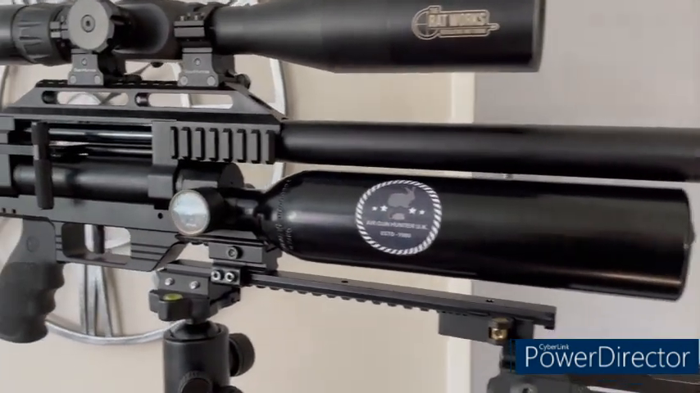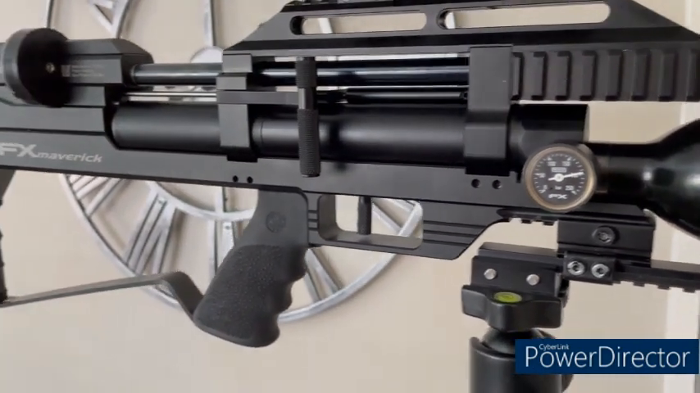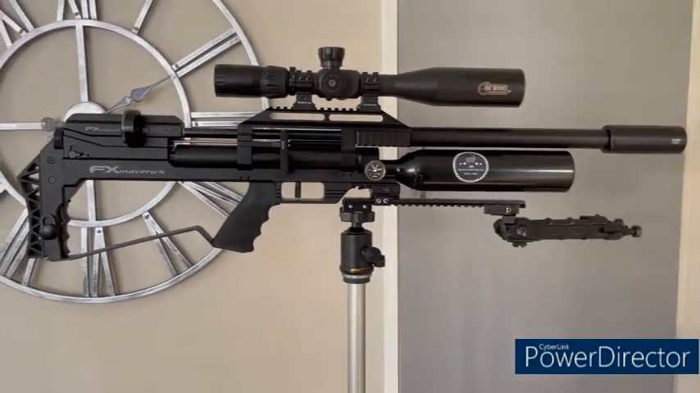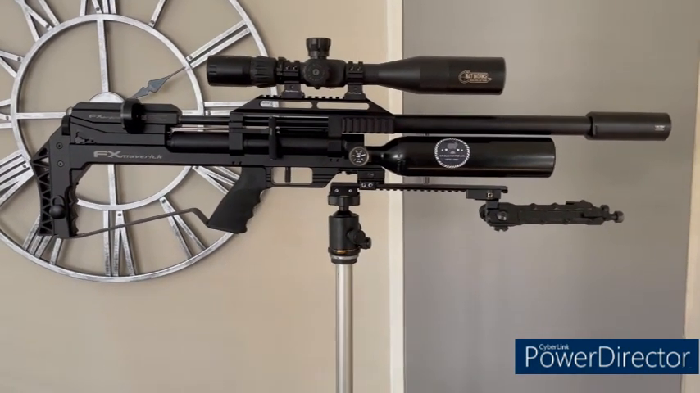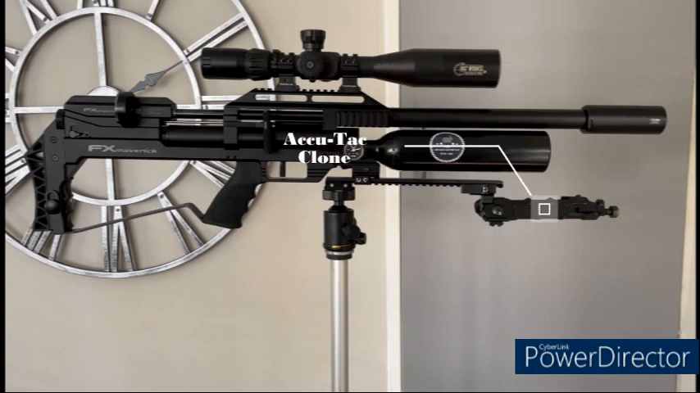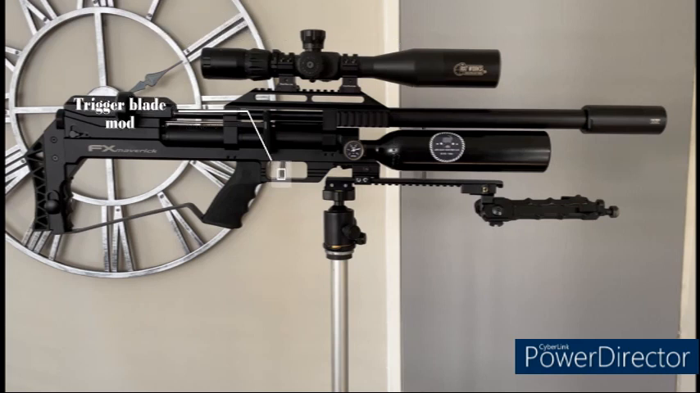Okay, now to this video. So this is the gun that I'm going to be using. It's an FX Maverick VP Black in .22. It's sub 12. It's got quite a few bolt-on mods to it, which I'll let you read yourself while we're talking. What I will say is, since I've done this video, I've actually removed the bag rider because I find that cumbersome when you're in the field. There's no need for that for the type of shooting that I do. It's excellent when you're actually bench shooting, but for the type of shooting that I'm doing, it's not necessary. And I've bought a digital humidity gauge for the rear regulator so I can set it up more accurately.